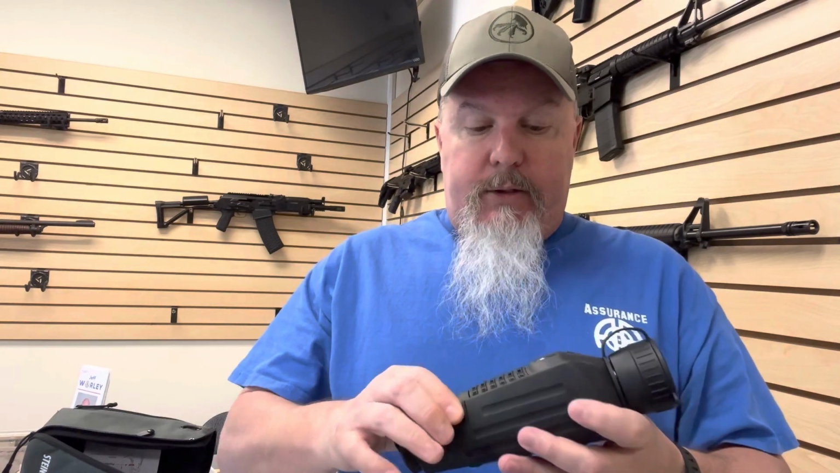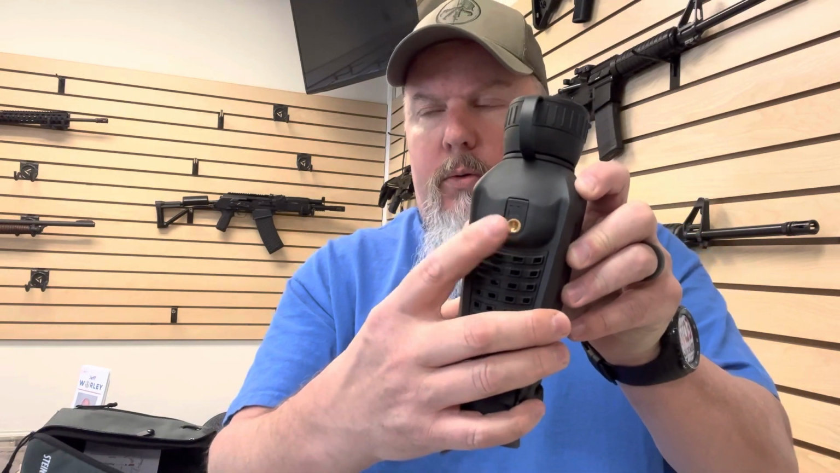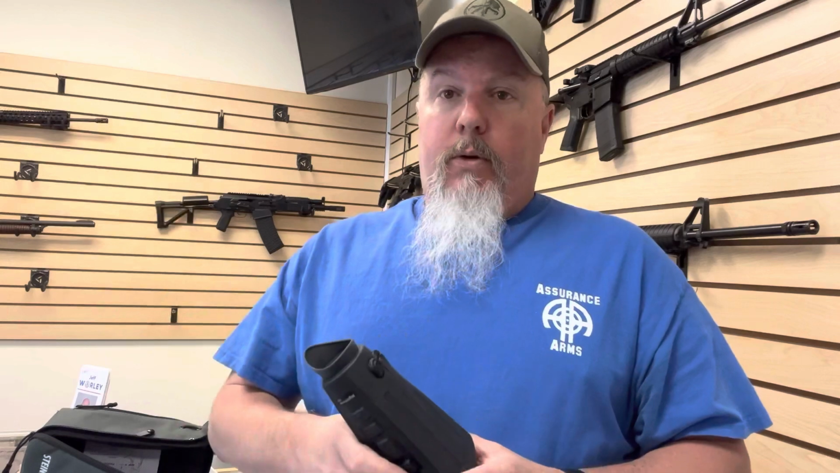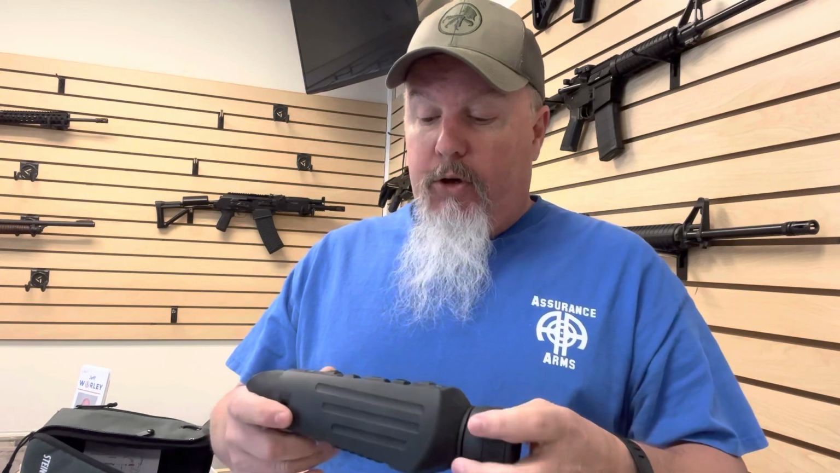It also has a mount if you wanted to put it on a tripod to set up and watch, I don't know, for your hogs or bad guys, whatever. Kind of need to pardon my voice. I have the allergies about to kill me right now.